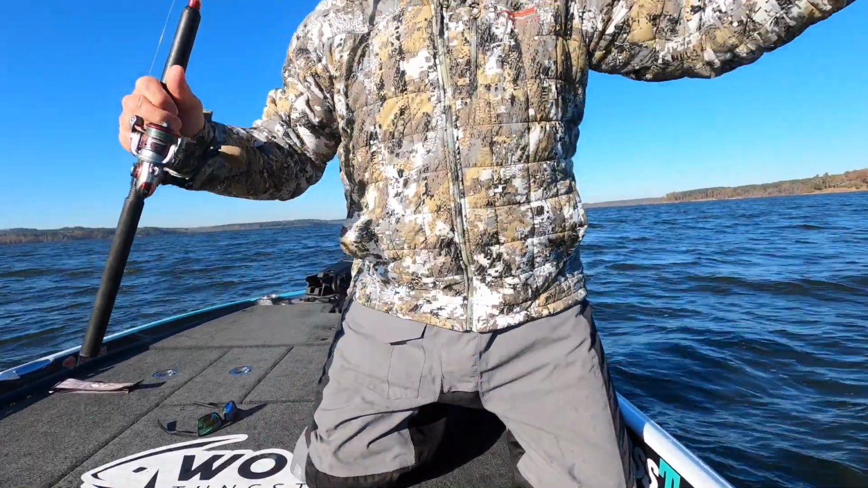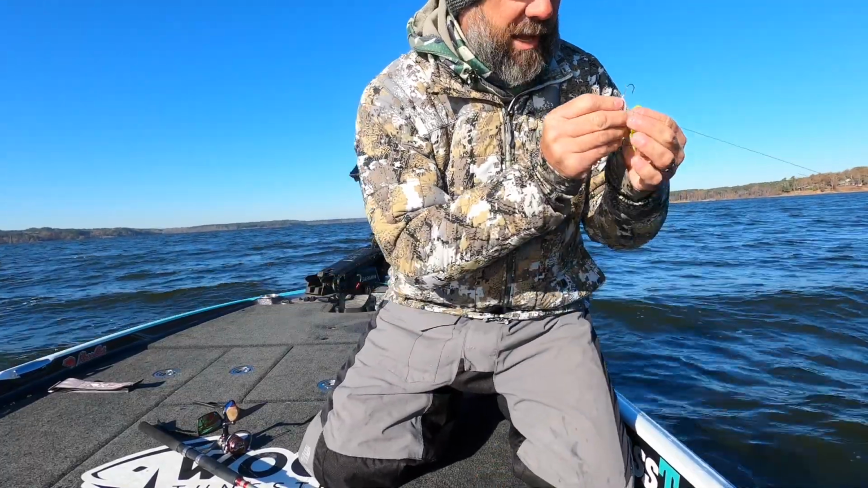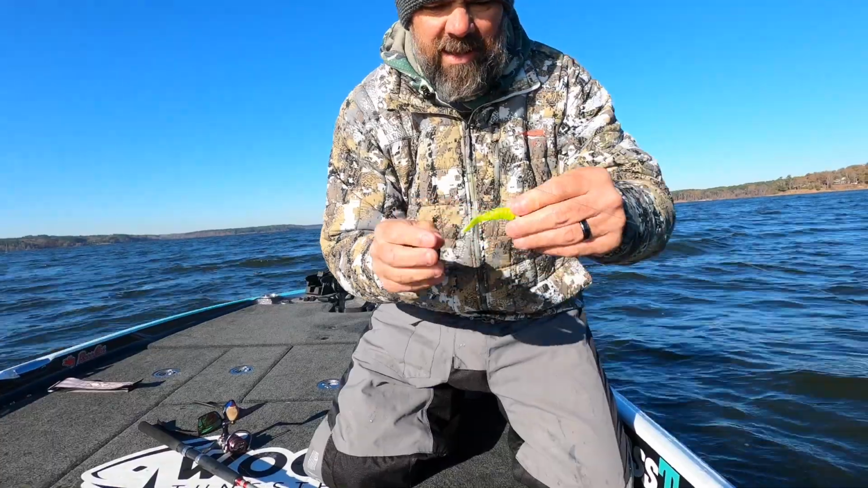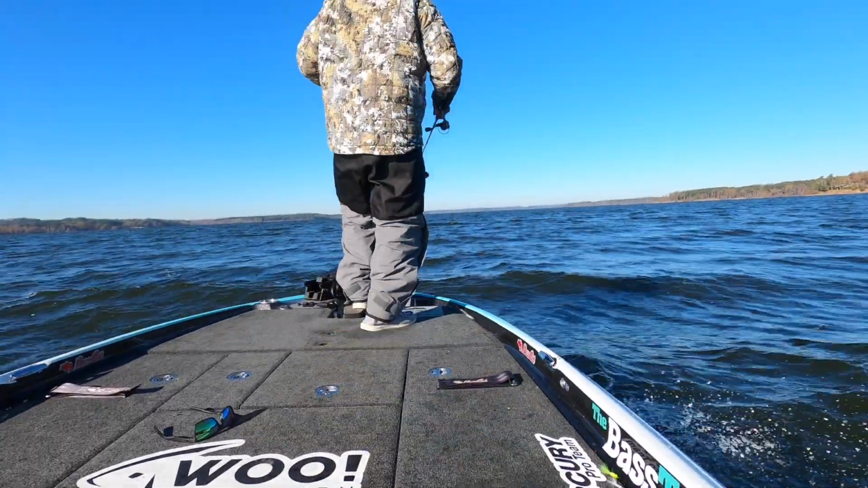And Lake of the Pines, Texas in general, is known for giant baits. Catch giant crappie. Crappie are mean down here. So rigging that with the tail sitting this way, it's like a minnow.